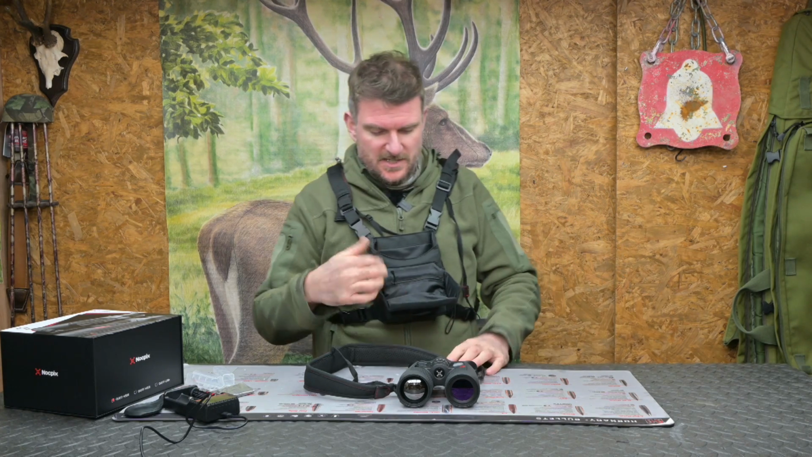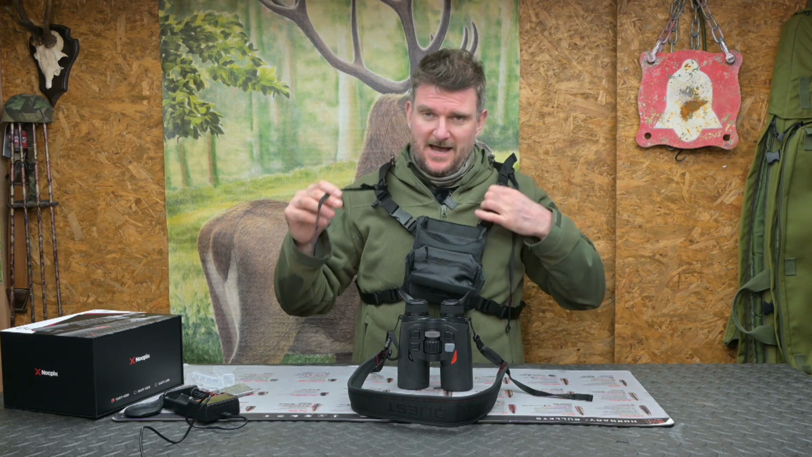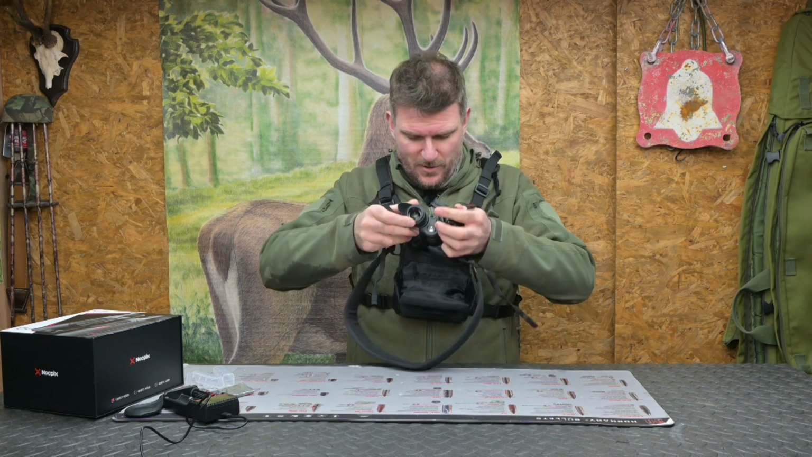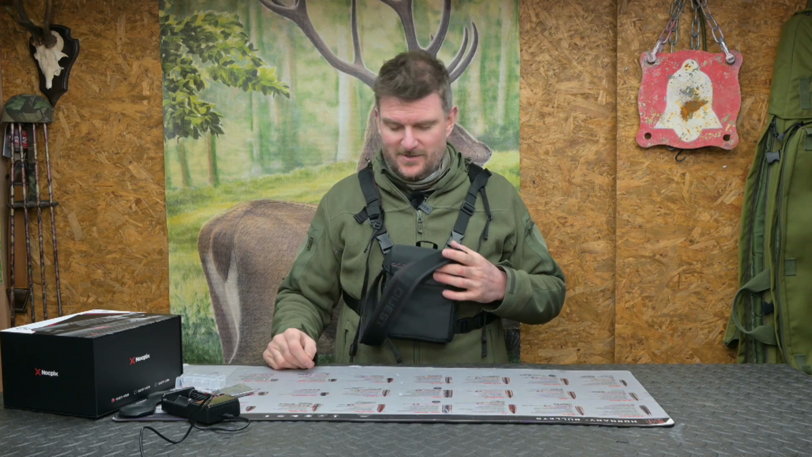And if you do use this case, you could probably take that strap off it, which is obviously supplied, and the straps here do also have an additional length to them, so you can attach that directly to that, and that will then pop into there to carry around like that. Of course, you then don't really need to worry at all about your lens protector, things like that.